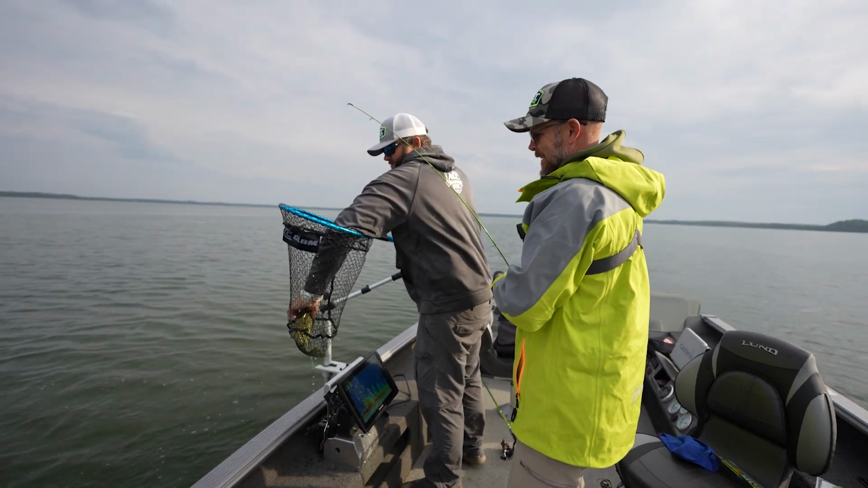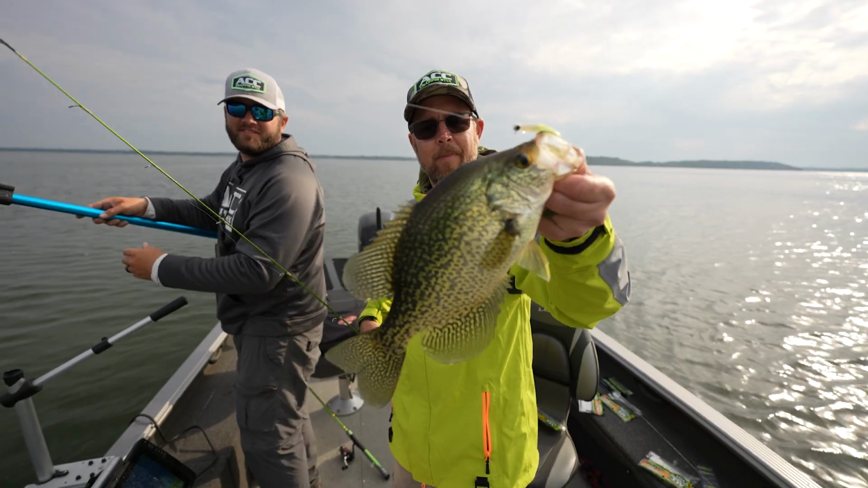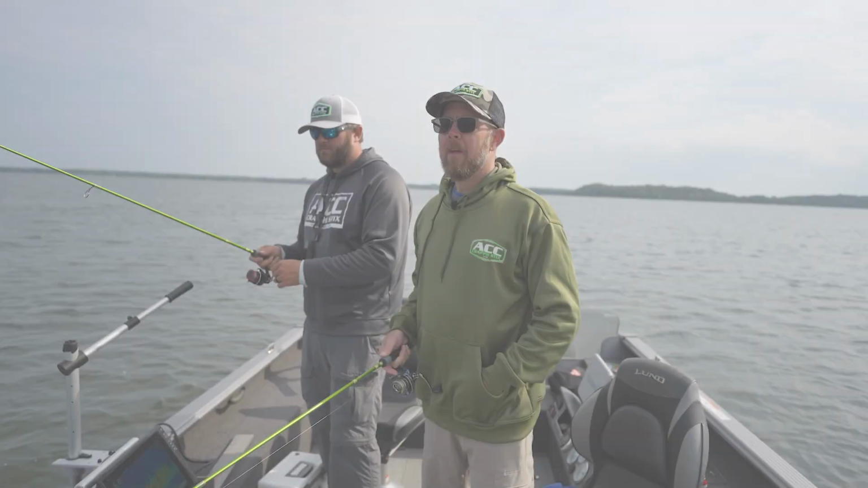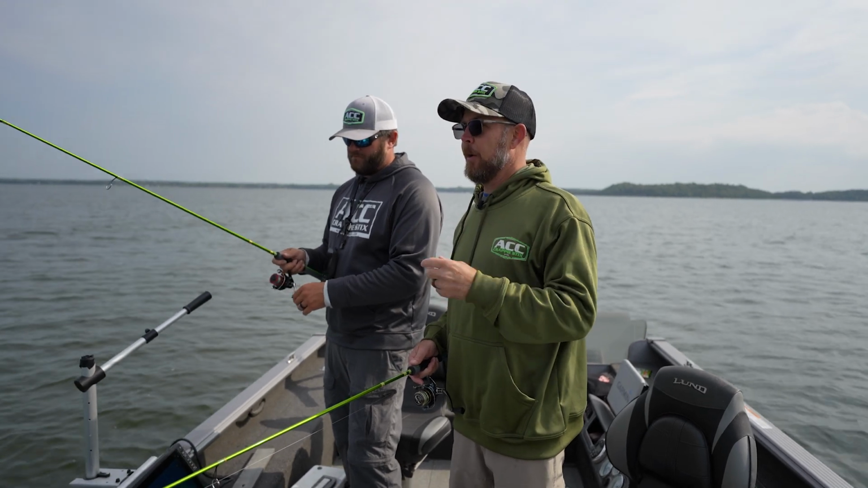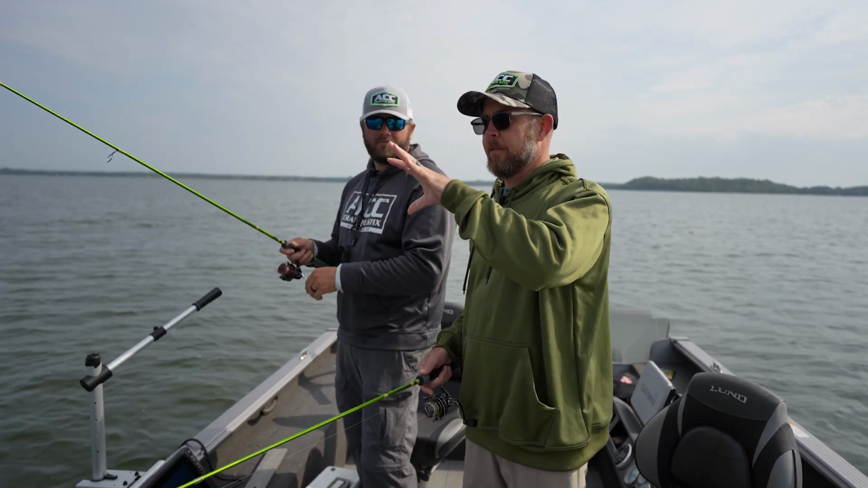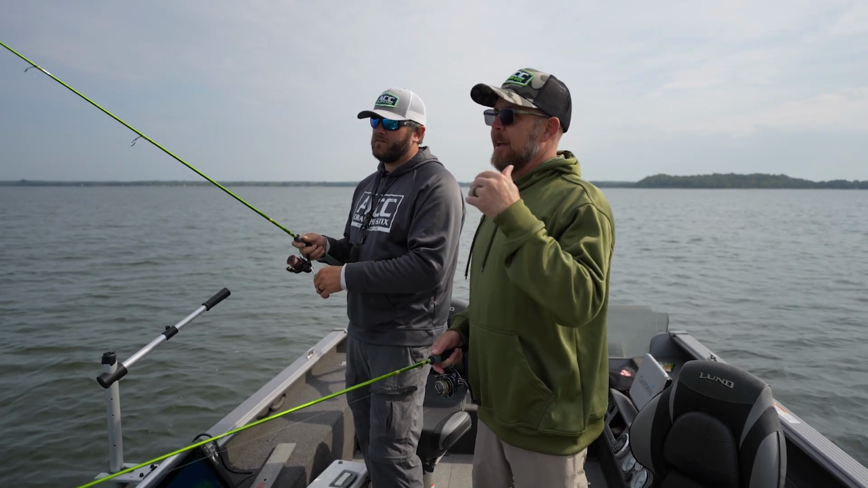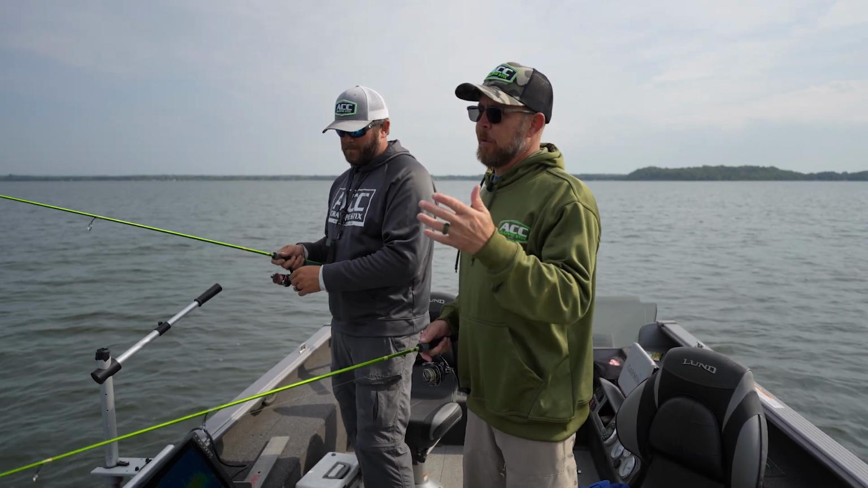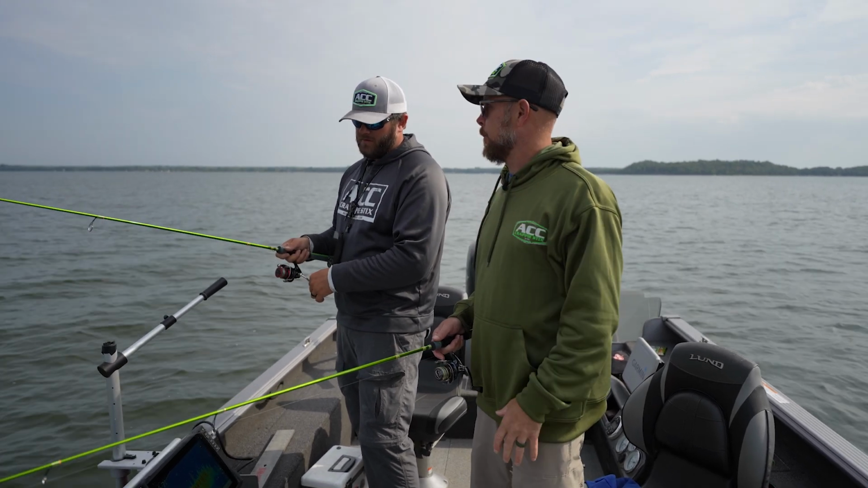Man, they fight different up here, don't they? They do. Yeah, that one was nose hooked, so he's good. Golly. Everybody knows Minnesota is the home of 10,000 lakes, and on the drive up here, we saw 20 and we saw 100 on the map. How do you narrow these down and guide on these and know which ones are good and which ones aren't, and find the time to figure them out and then pattern them?